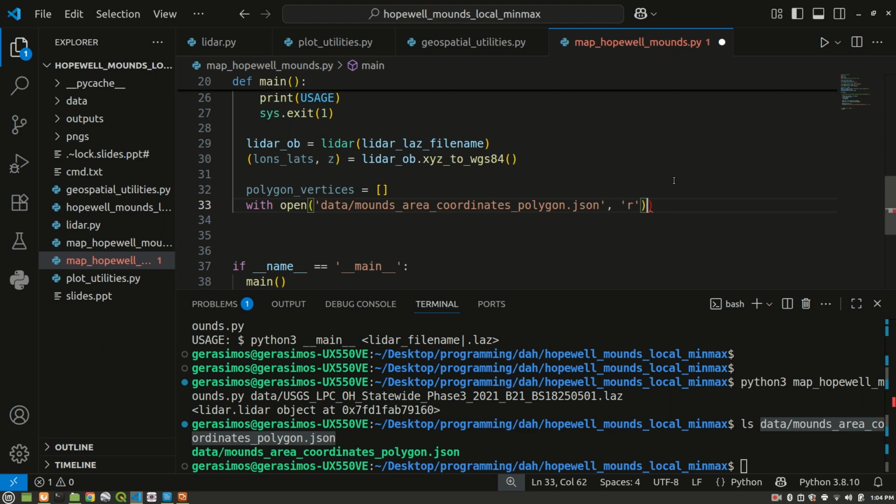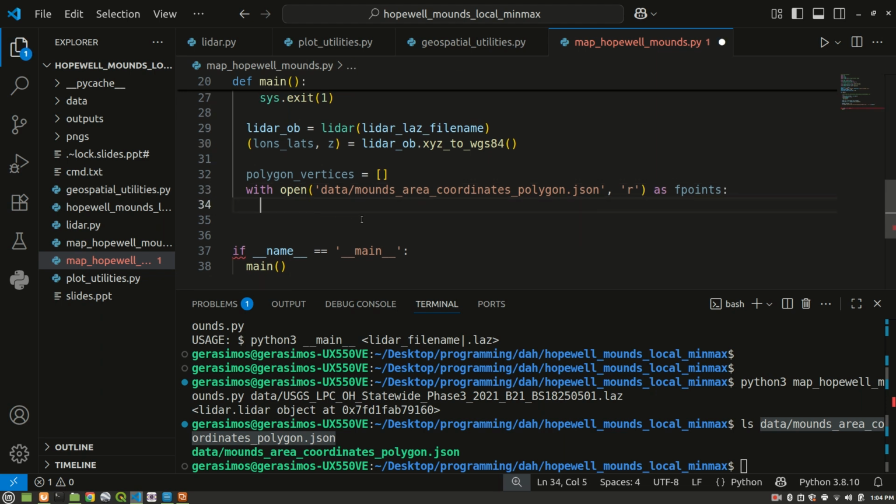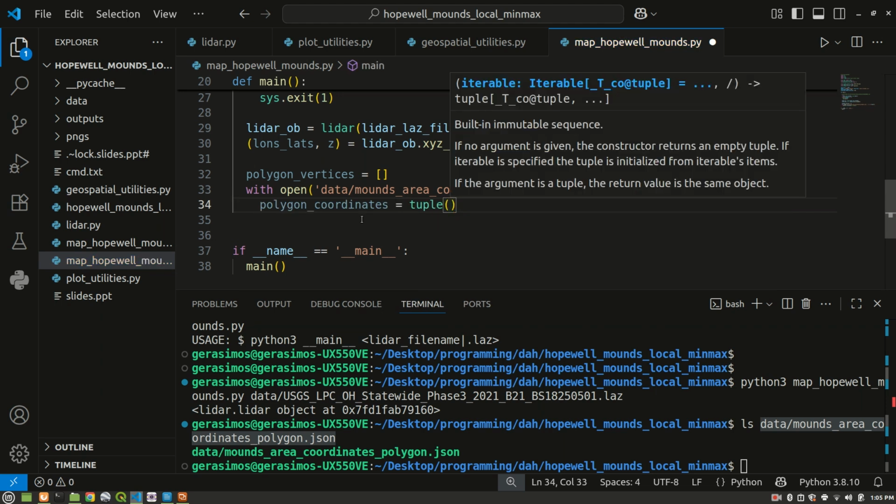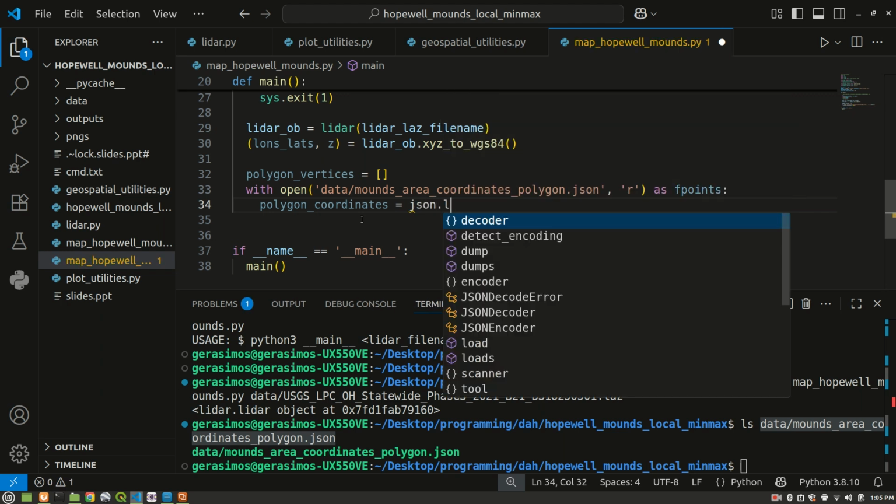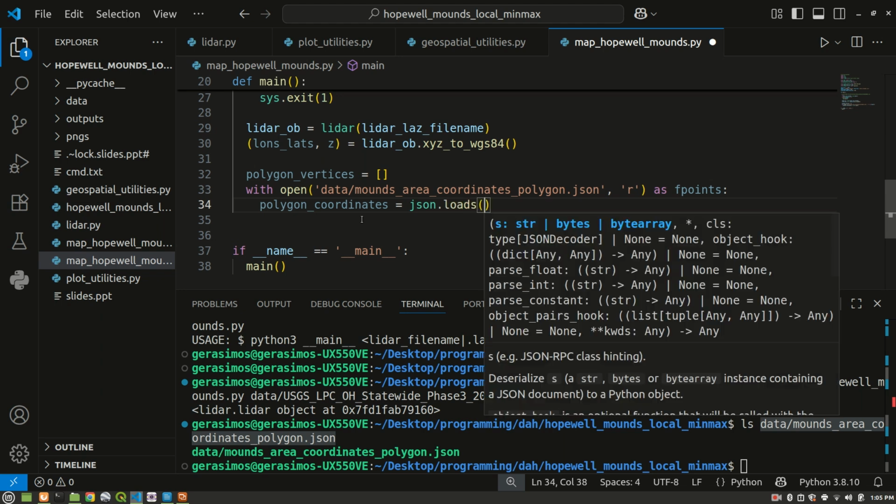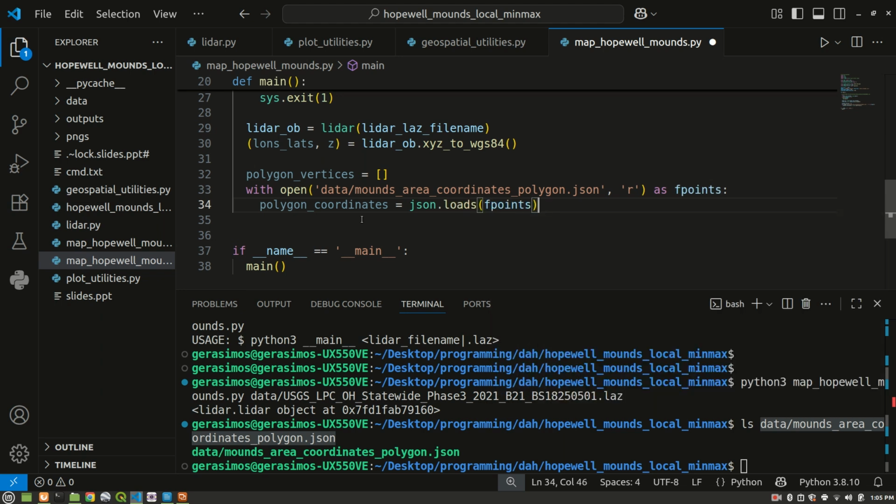We're going to read the JSON file, and we'll call it fpoints as the file object. So with open, and we're going to say polygon coordinates equals, and it's going to be a tuple. Well, first of all, we're going to say json.loads fpoints, and we're going to grab the coordinates.